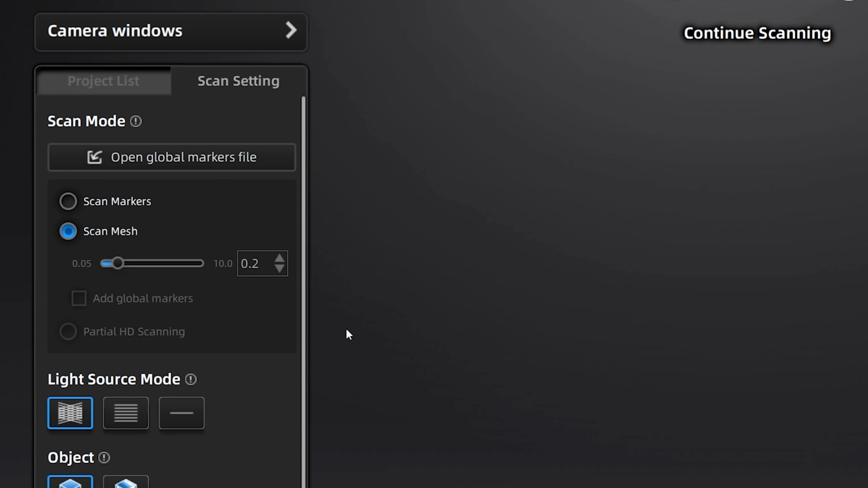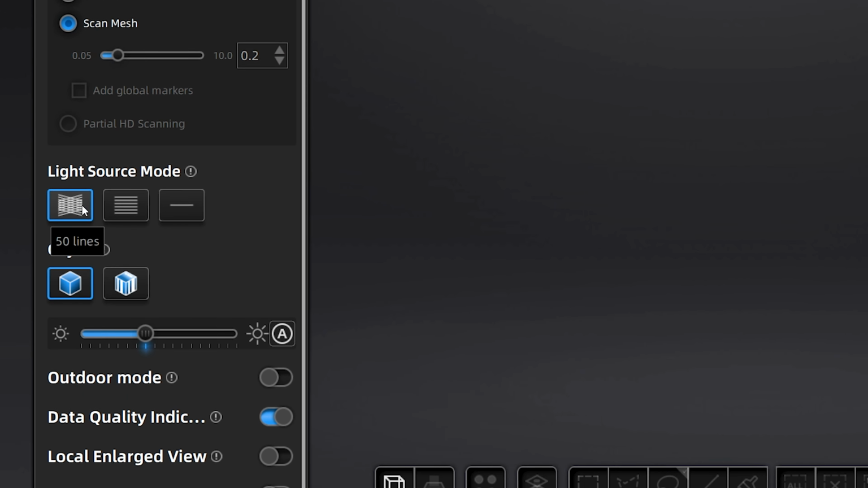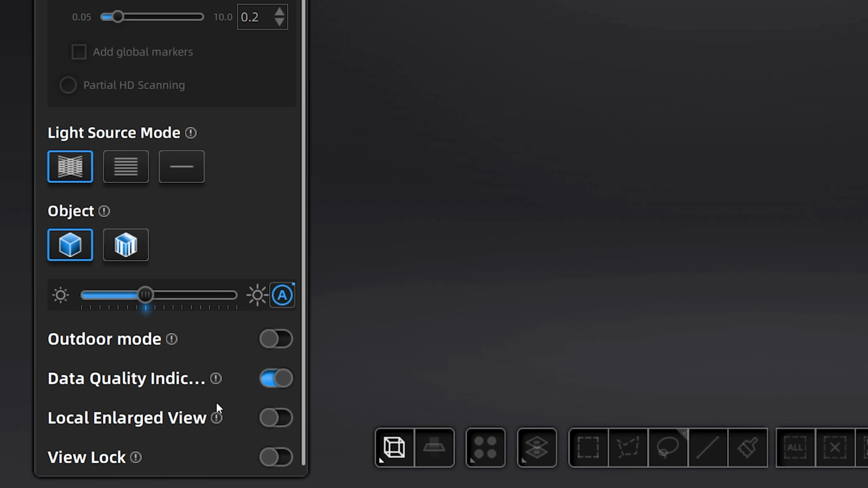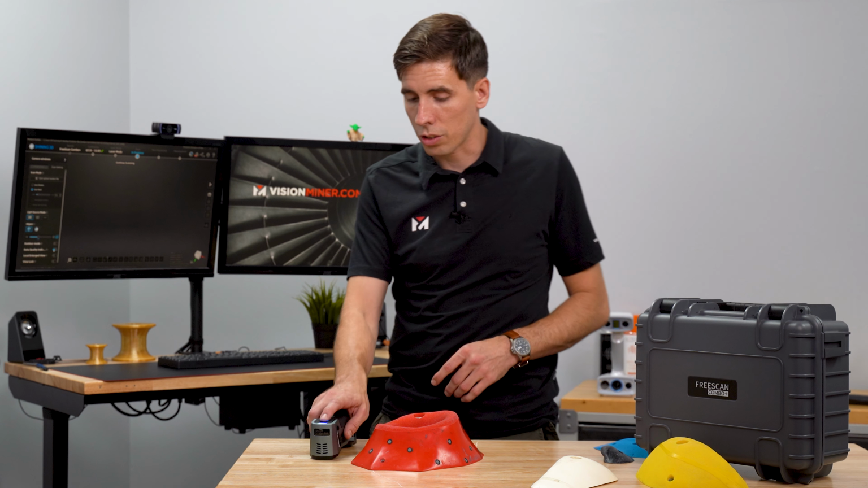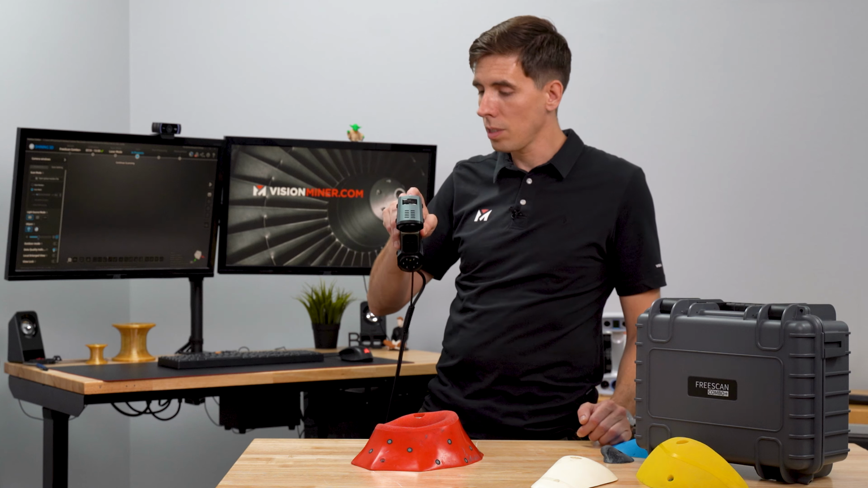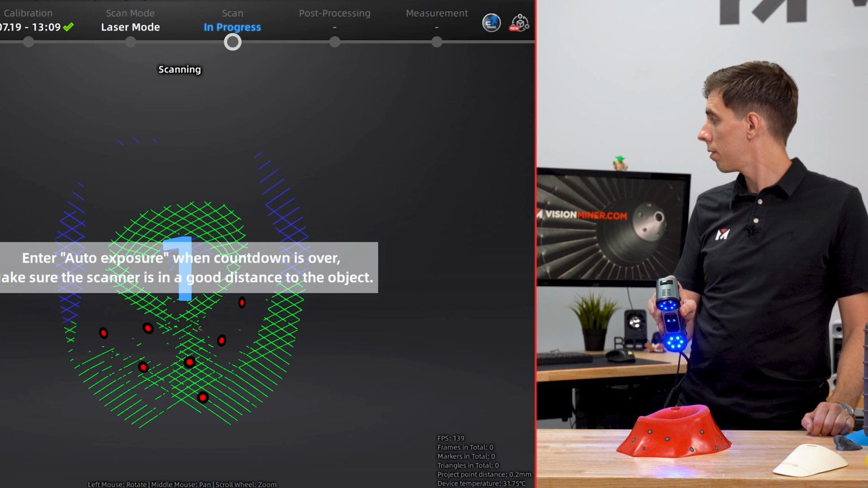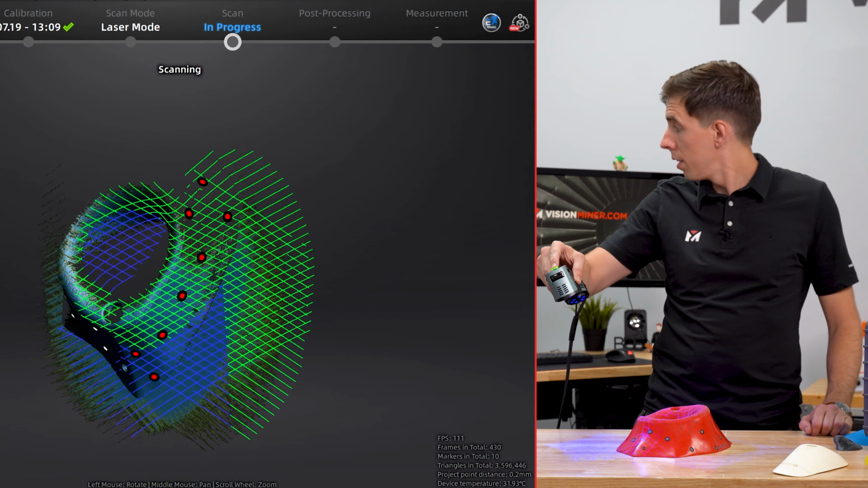I've got it set up here at 0.2 millimeters in 50 lines and normal mode. I will do auto exposure and leave local enlarged view off, but I do want my data quality indicator. So let's go ahead and start now. I'm gonna press the button, let it do its auto exposure, and we're gathering data.